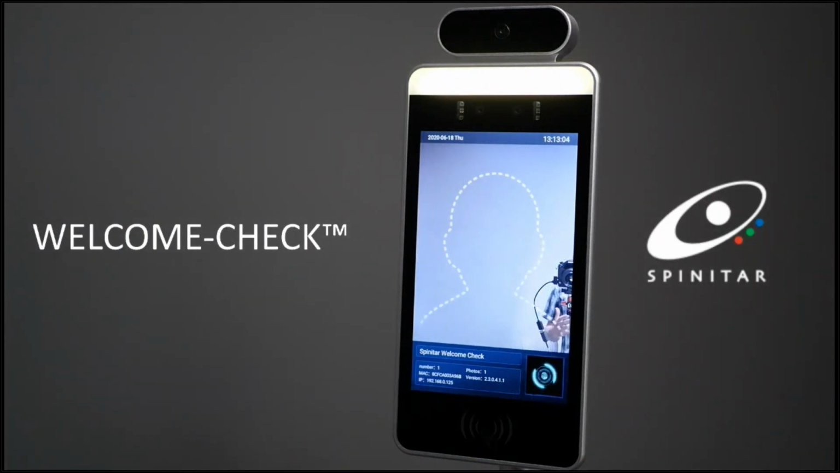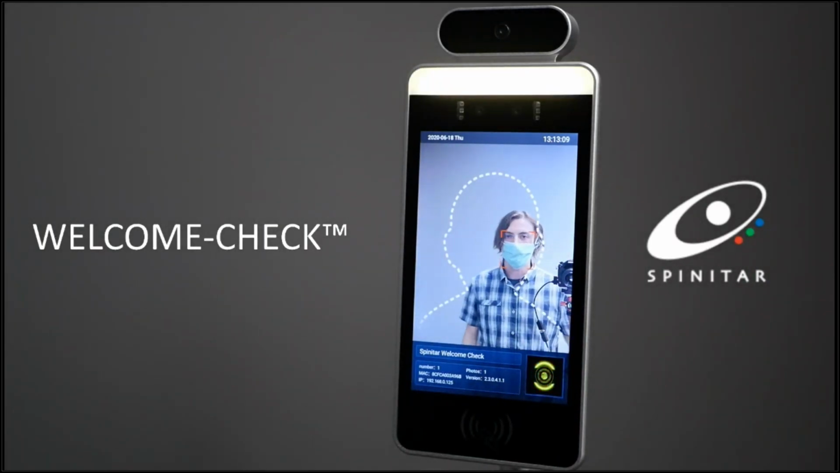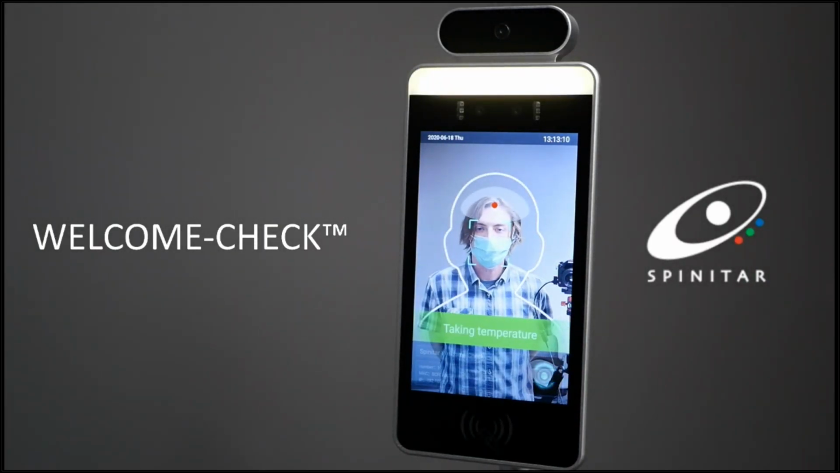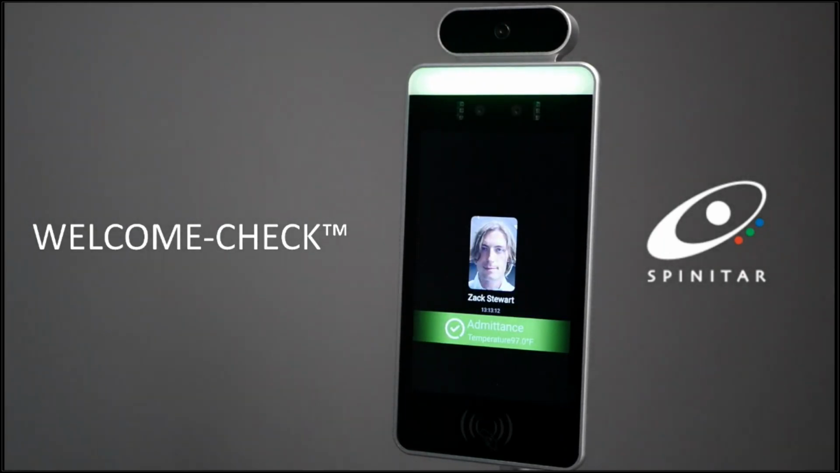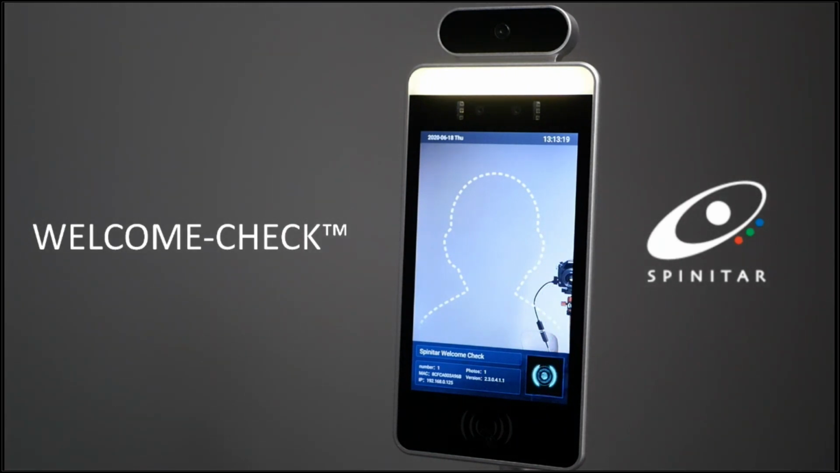So the cool thing here is it's actually doing facial recognition while I'm wearing a mask, which is pretty unique. So it'll show the temperature on screen there, 97.2 degrees Fahrenheit. So it'll pass me for temperature, mask, and facial recognition there at the end.